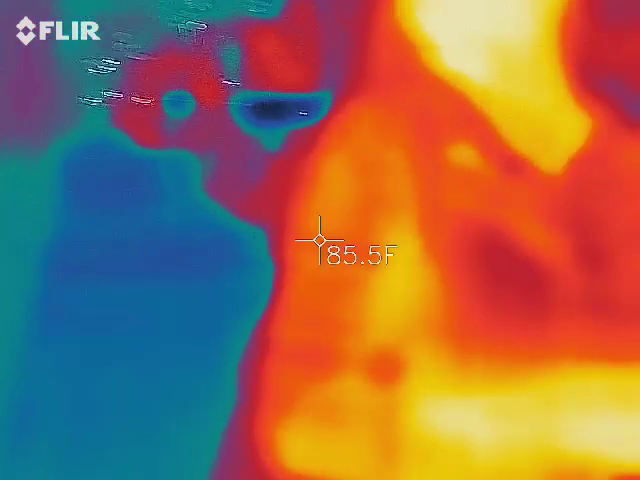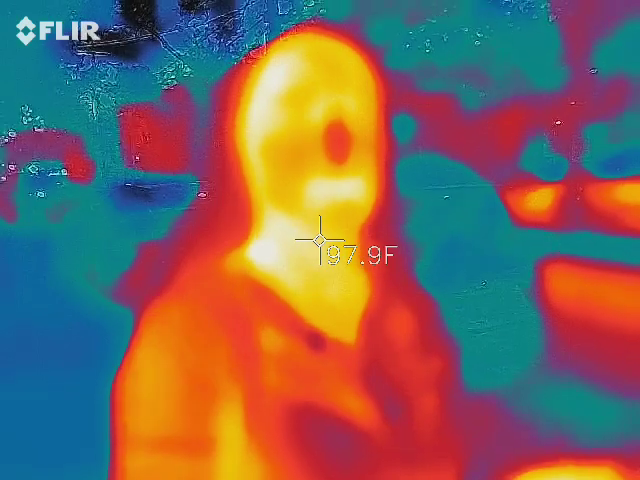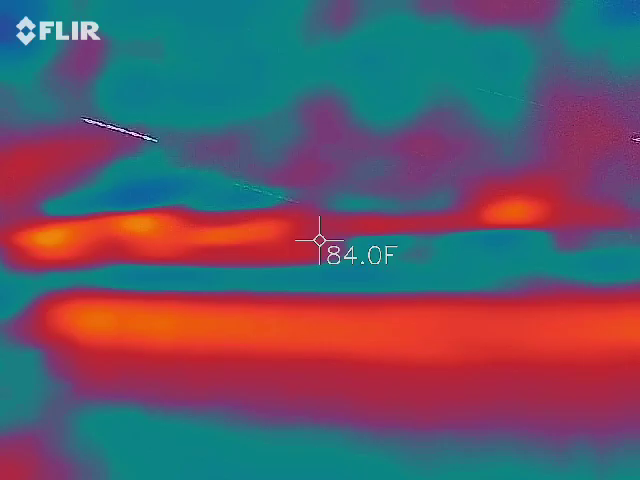Do you see more activity for the month of Halloween? I will tell you that tonight will probably be my most active night. Your nose is thermally... October 16th. You're like Rudolph the Red-Nosed Reindeer.